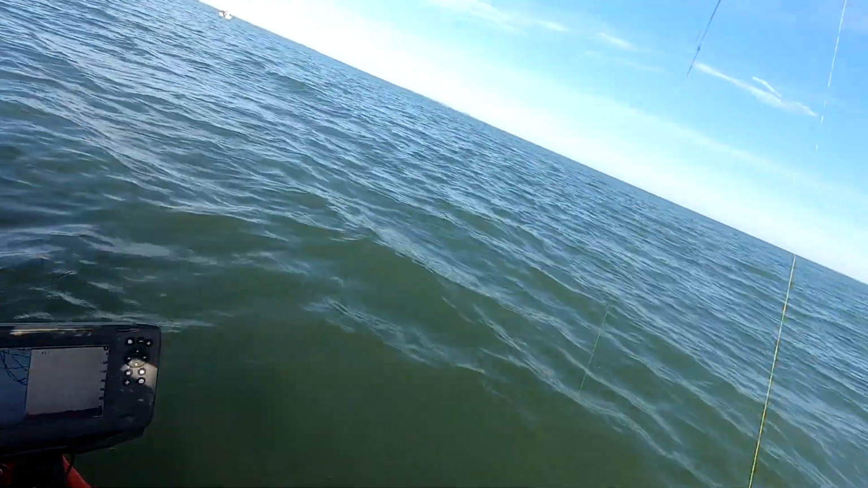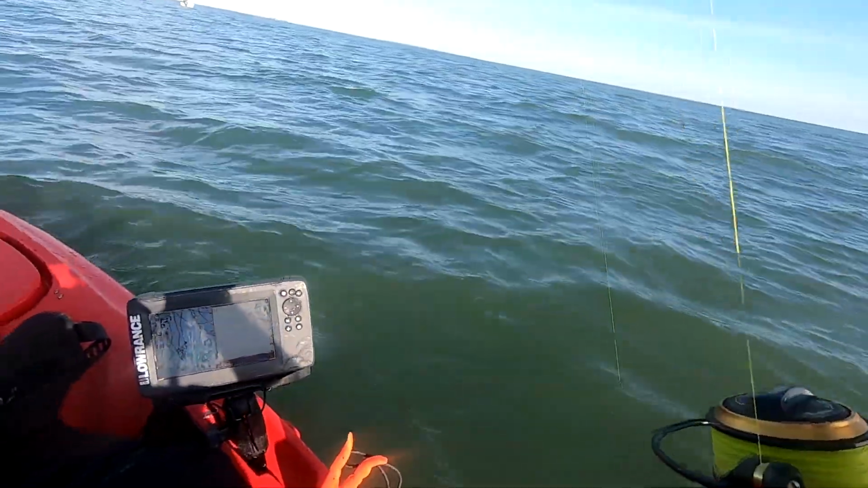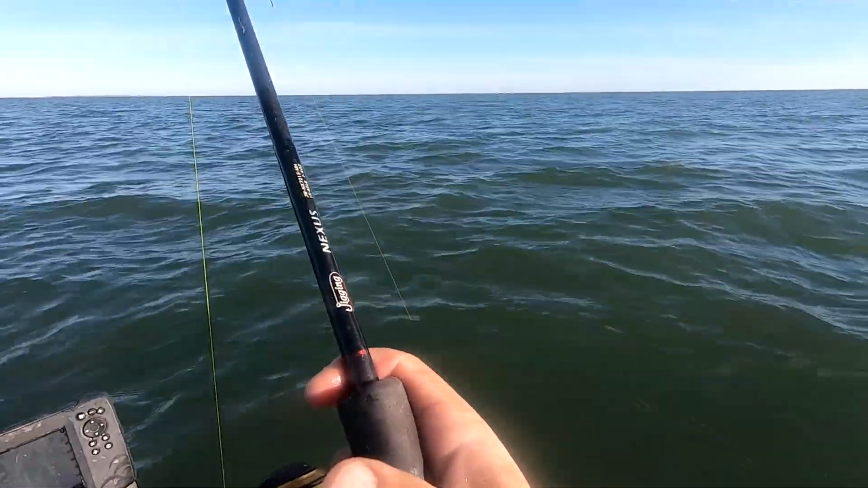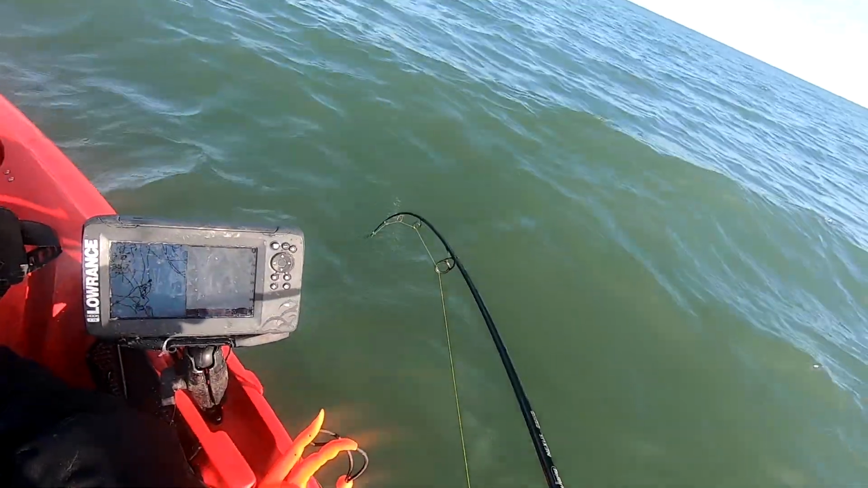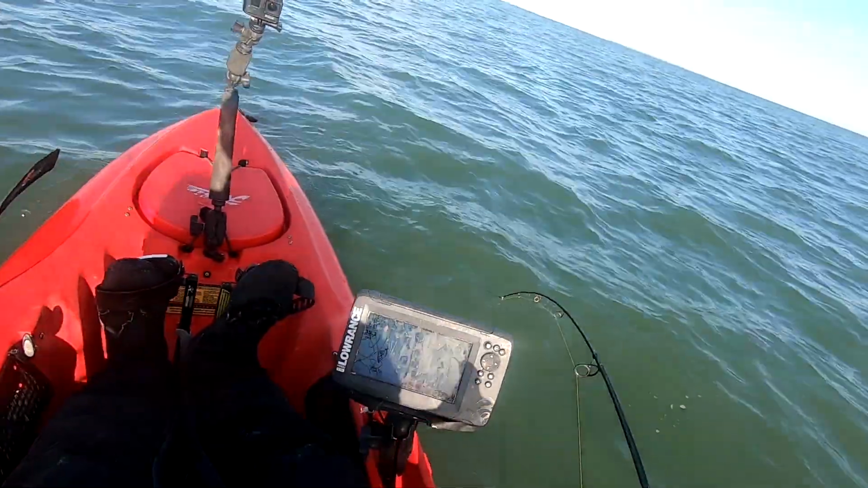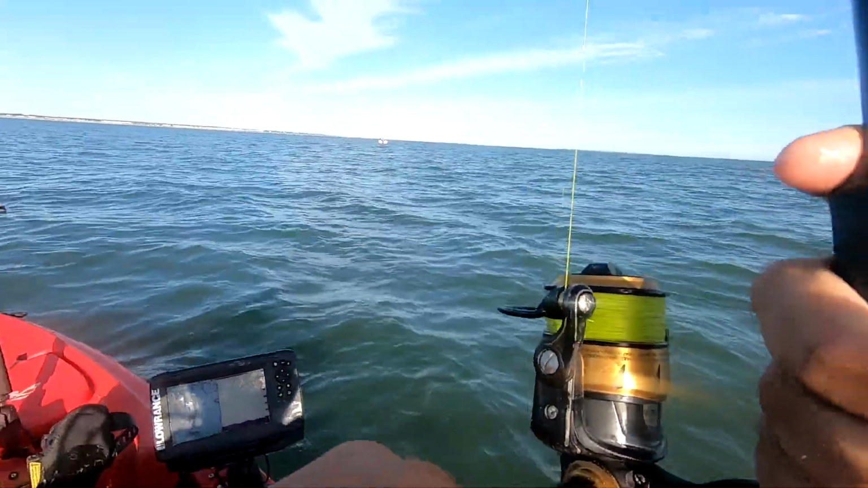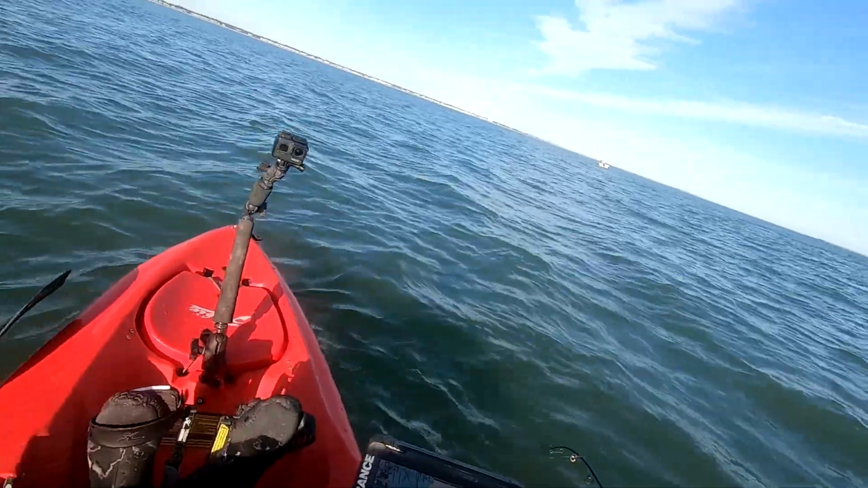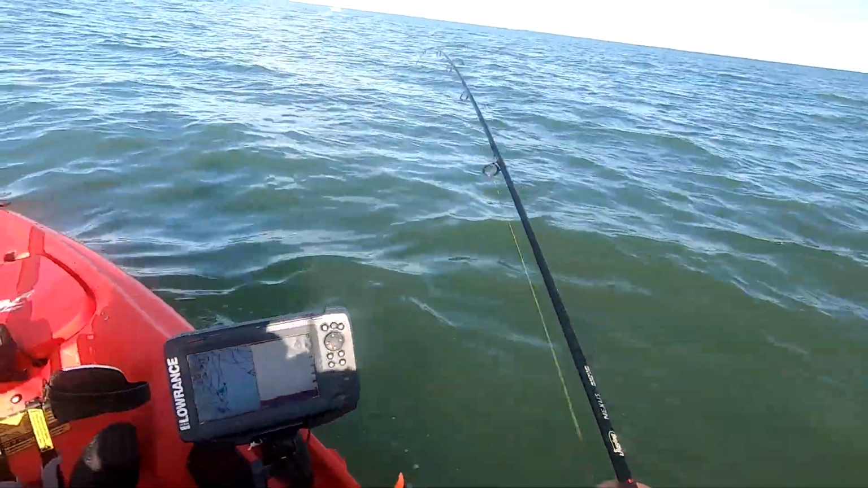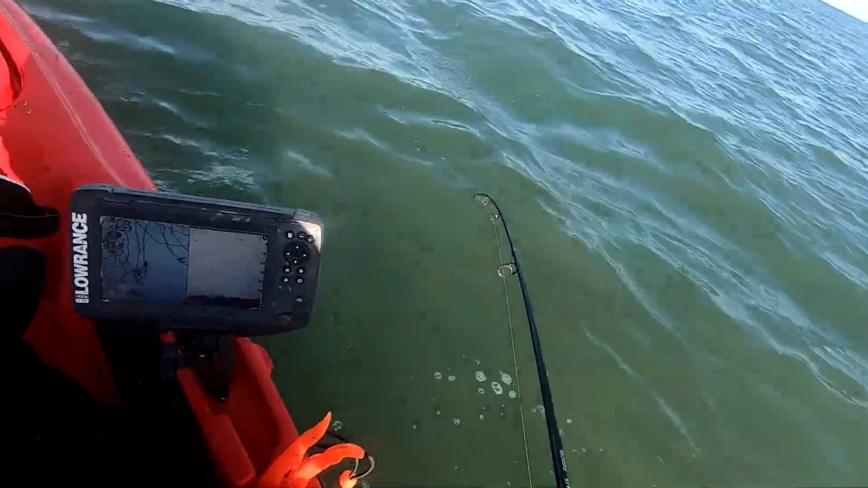Caught him. Alright. He woke up. All right, this is my last fish. The hour's getting near. Plenty to catch on a jig and on a crab. It's good fishing, man. Definitely got, I think this bite turned on this afternoon here.